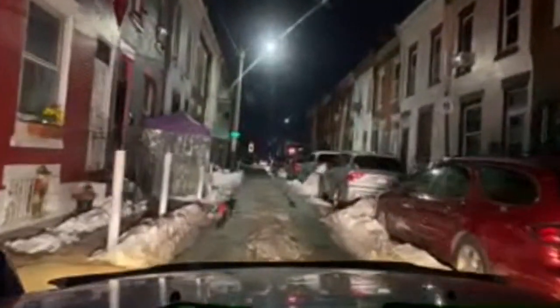This block used to be popping back in the day, man. This was a block you ain't want to get caught in if you wasn't from around the way. Everybody definitely look at you funny.